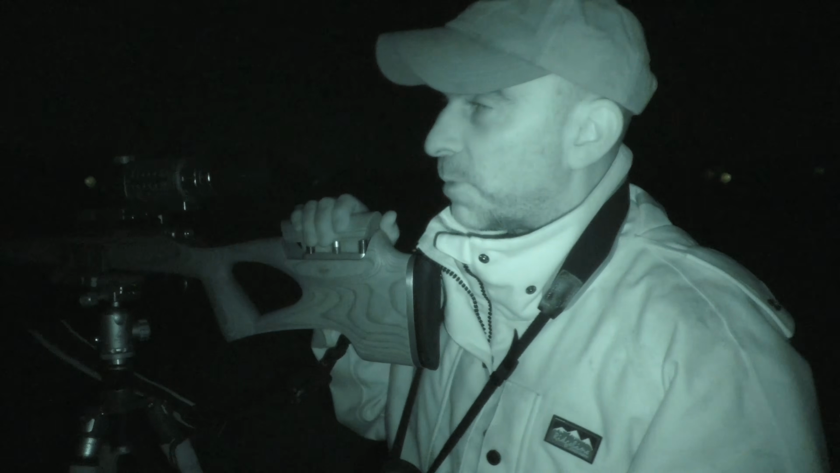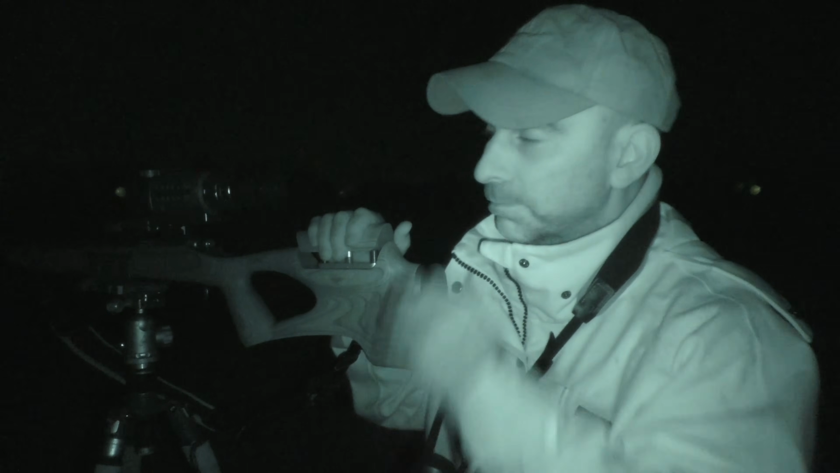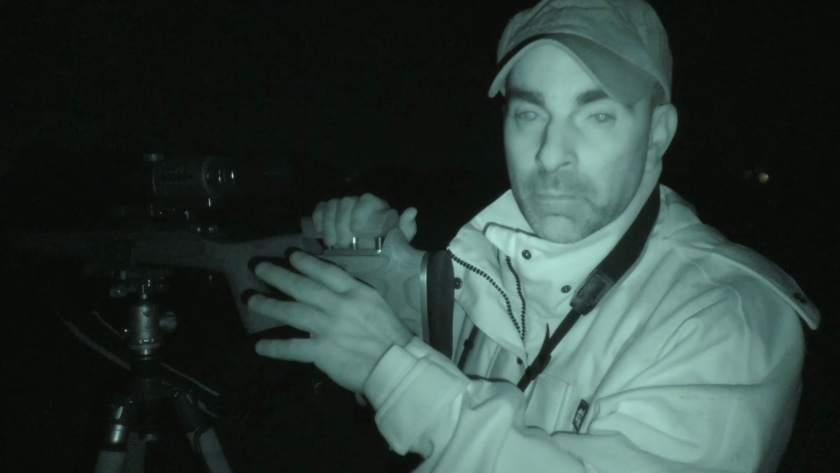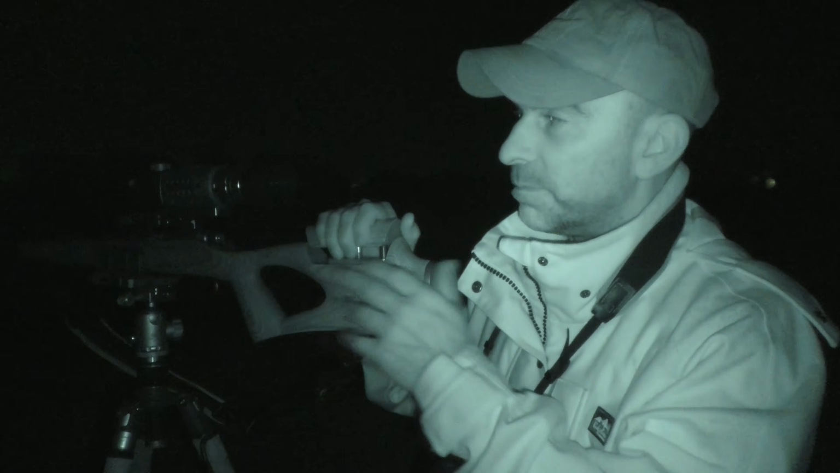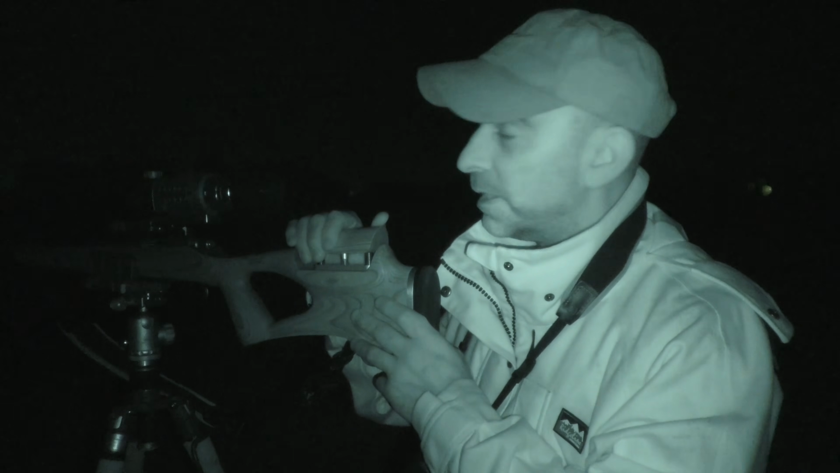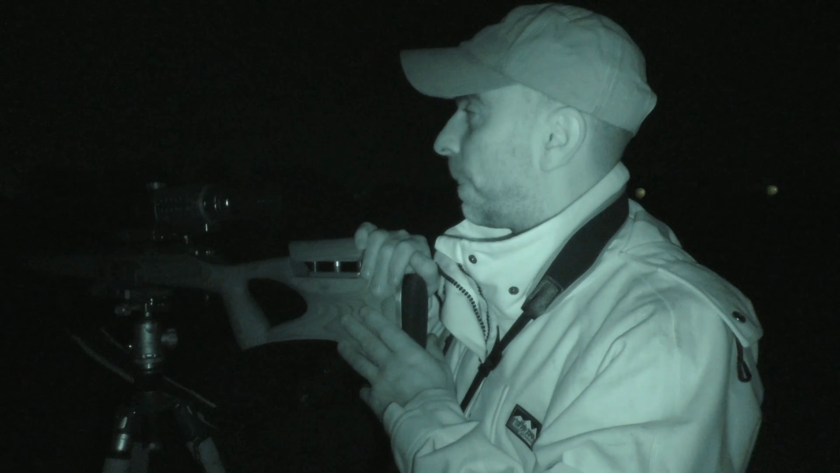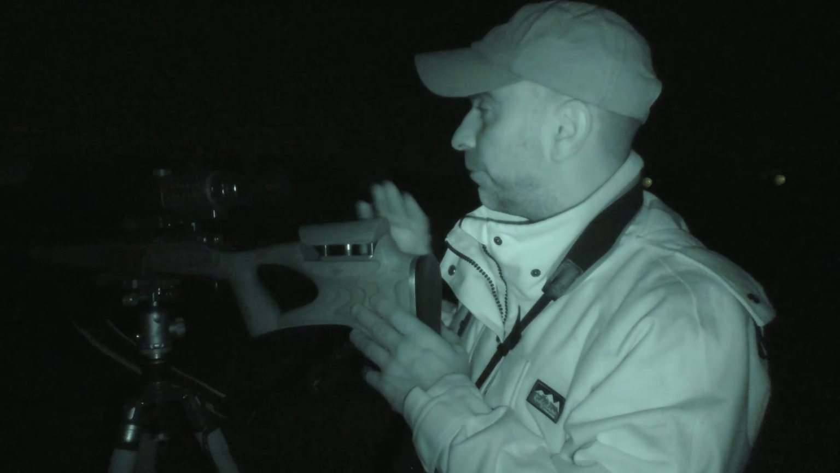Right, that was a good start. That one was probably about 60-70 yards. It wasn't that far. It was just sort of coming round on us, but at one point we had the cattle just behind him and I wasn't happy to take the shot, so I had to wait for him to come clear of the cattle, and eventually he came round and got quite a bit closer. Like I say, he's probably about 60 or 70 yards, so that was good. That's a good start. Pleased with that.